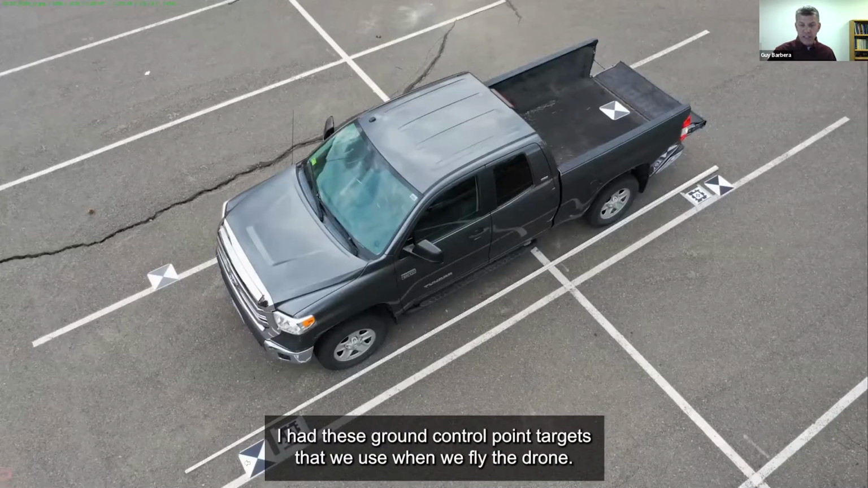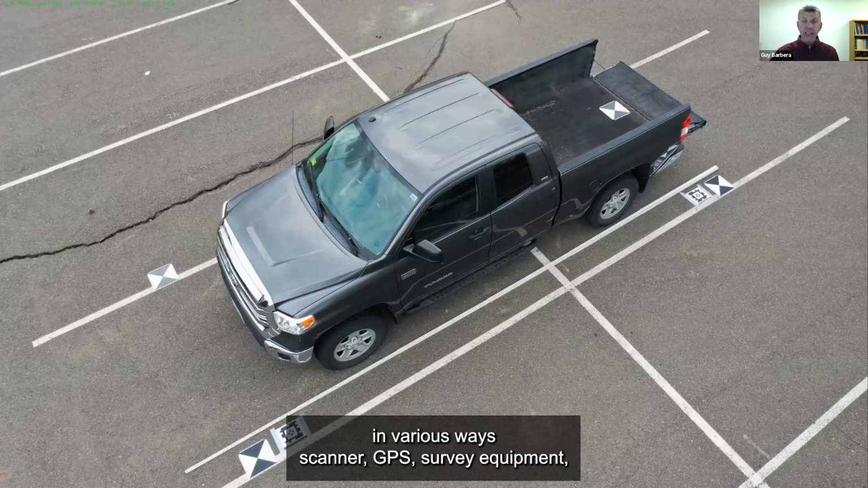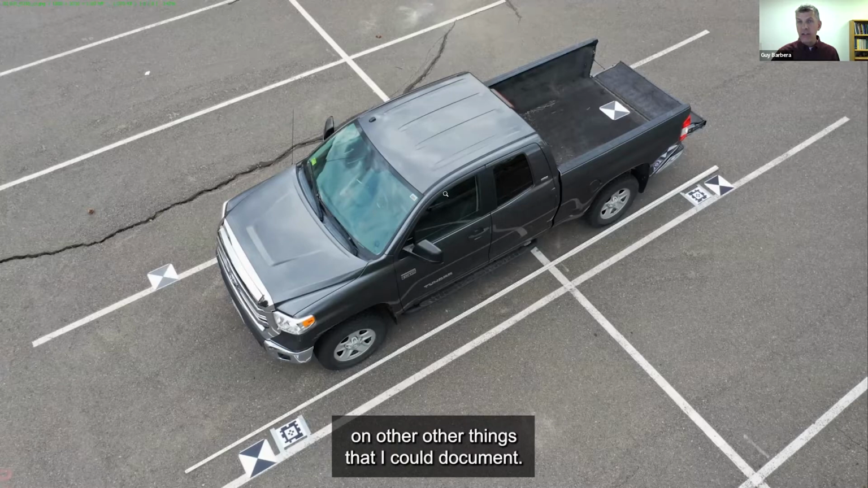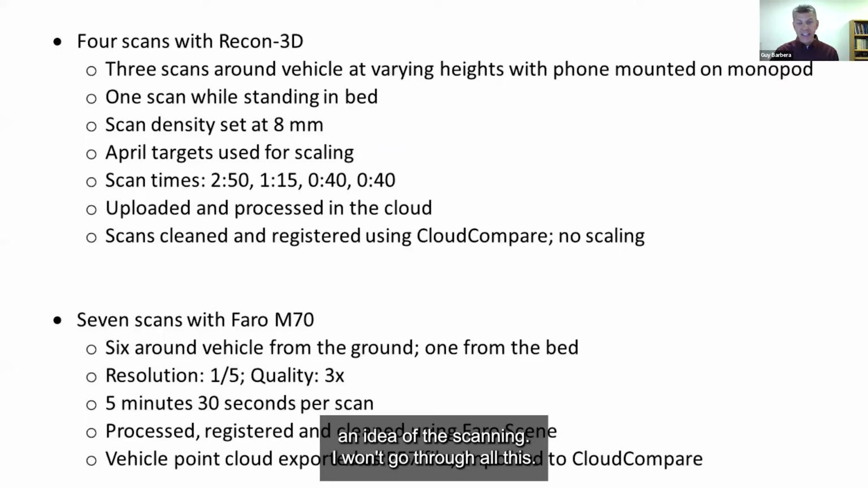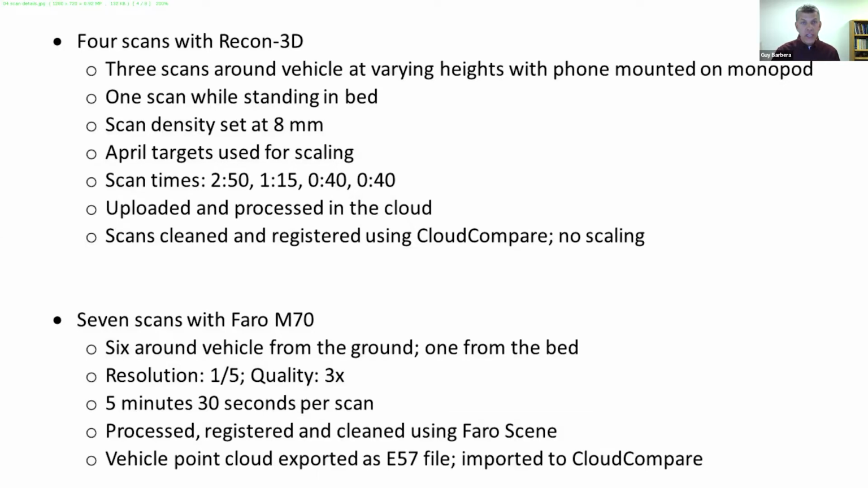I also put down, I have these ground control point targets that we use when we fly the drone. I wanted to have something that I call fiducials that I could measure in various ways: scanner, GPS survey equipment, tape measure that I could then compare to later on to get some idea of accuracy, not just on the vehicle, but on other things that I could document. So that's what the setup looked like. Just so that you get an idea of the scan deals, I won't go through all this. You can go back and watch the video if you want to.